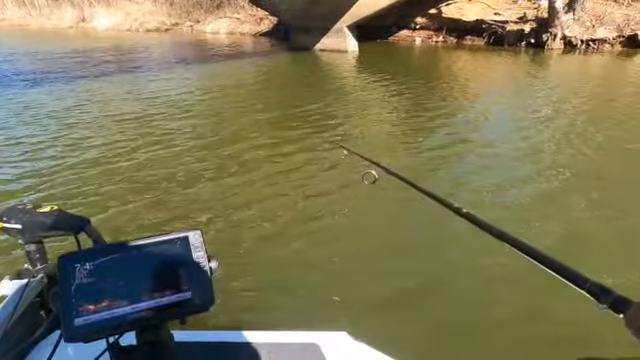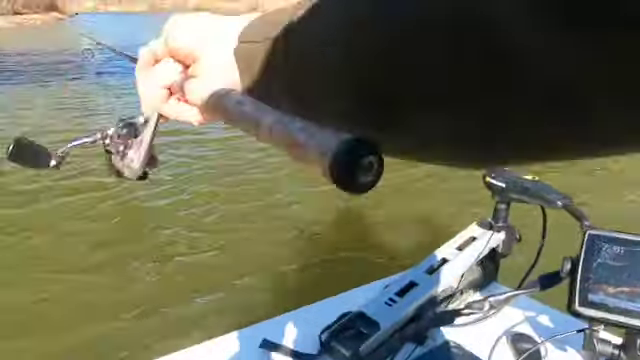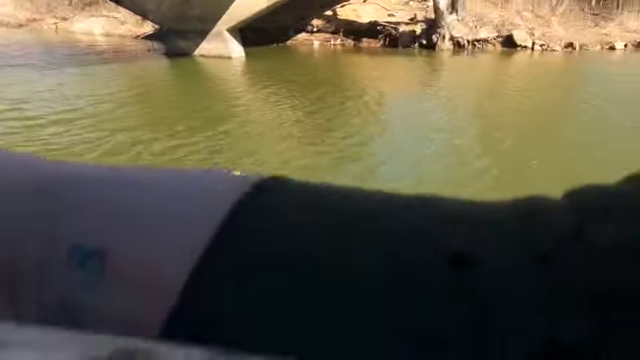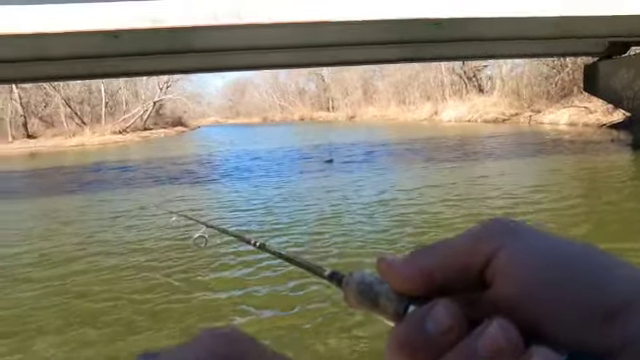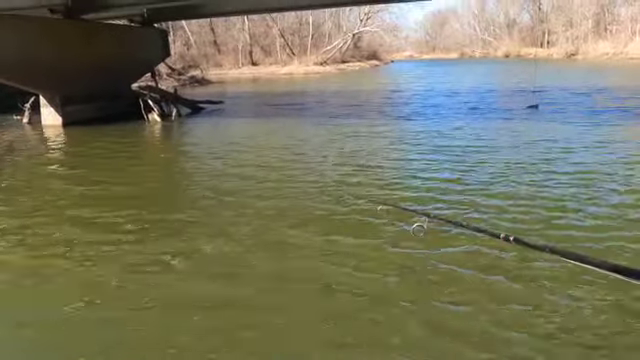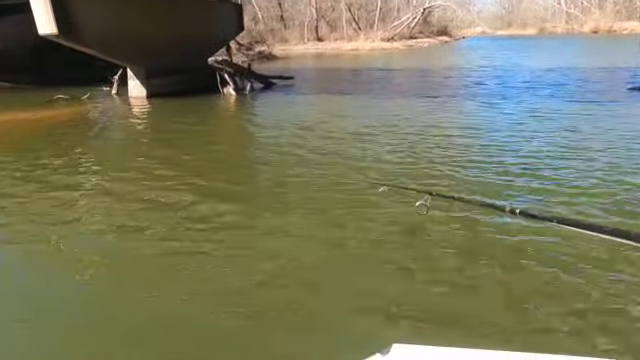Let's throw back over here to this tree. You know, them crappie like those trees. It's been about 30 or 40 minutes since I put that anchor down, so I figured maybe they want to be over there.